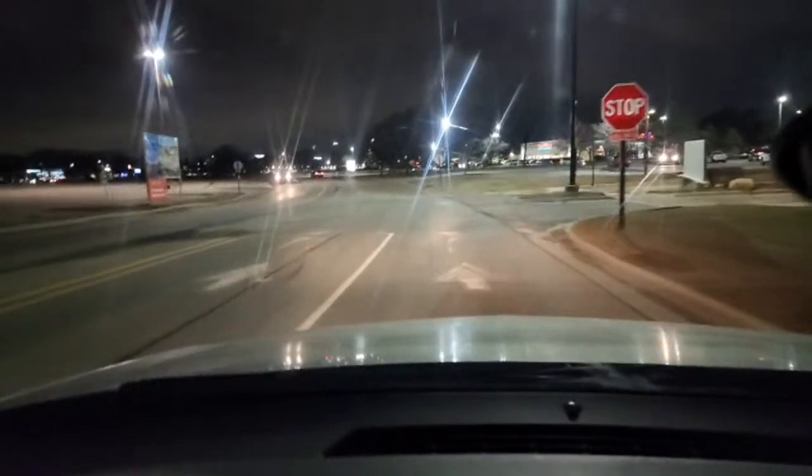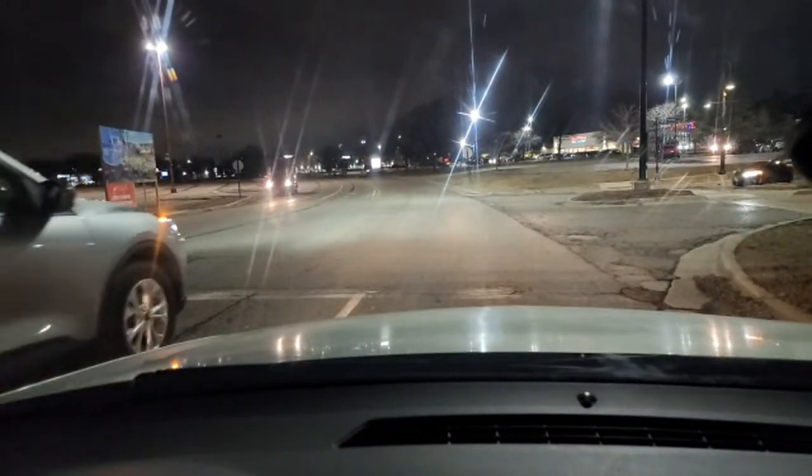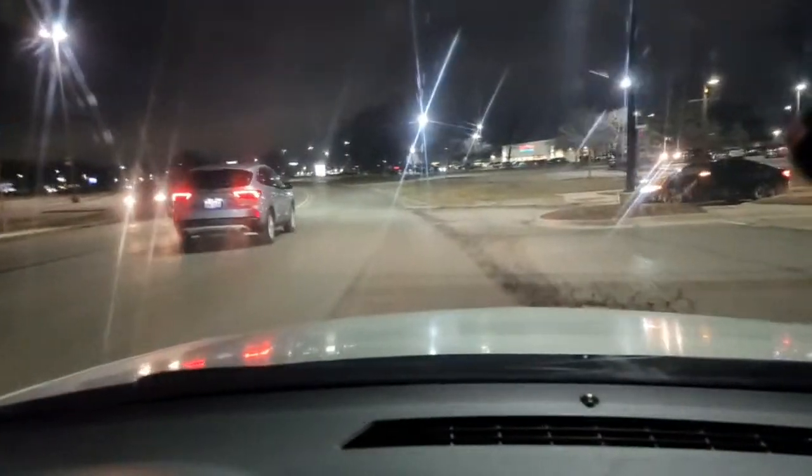And then I'm going to come up and stop. And then I'm going to make a right turn. So I'm going to pause and let's see if these cars stop. They only stop when cars are here. If no cars are here, I guarantee that Mercedes, that's a BMW, they wouldn't stop.